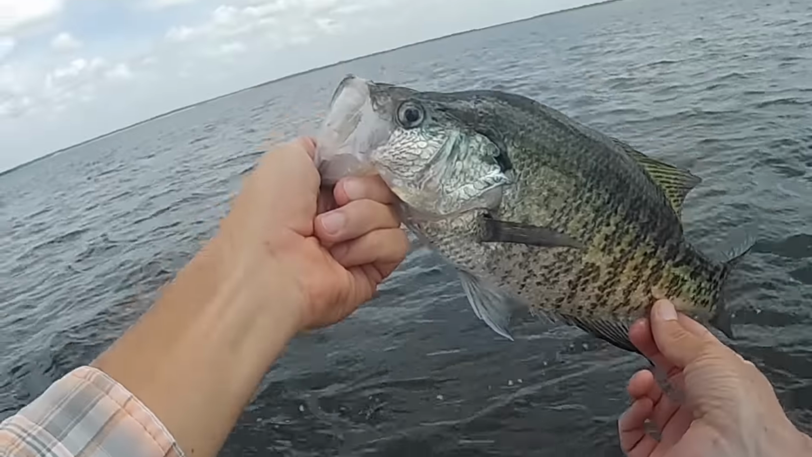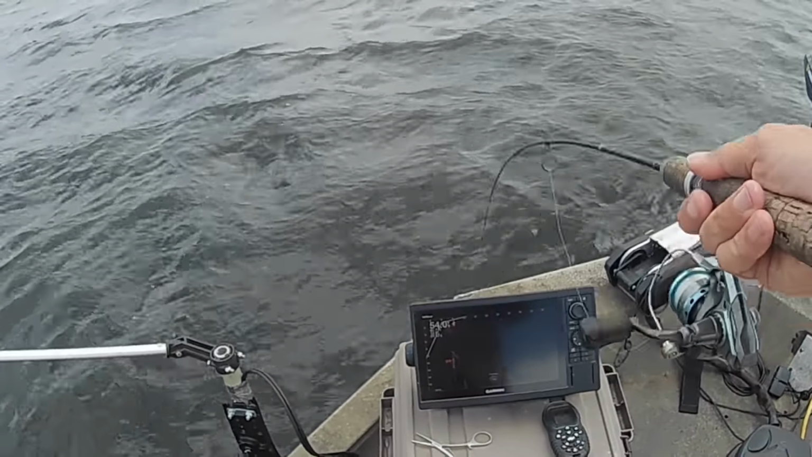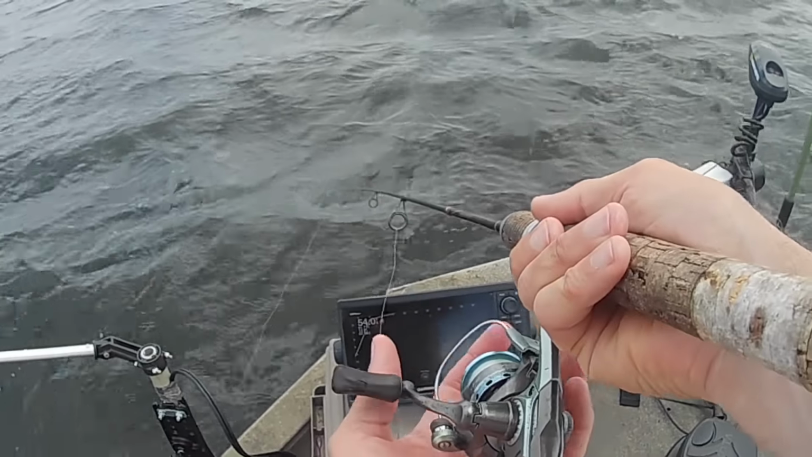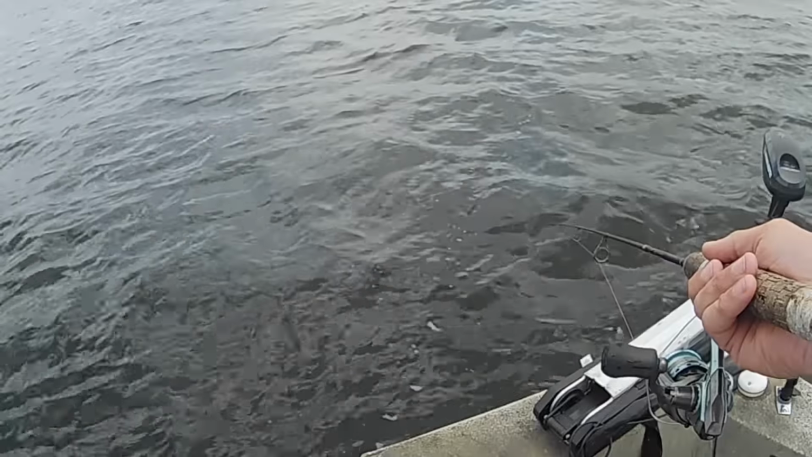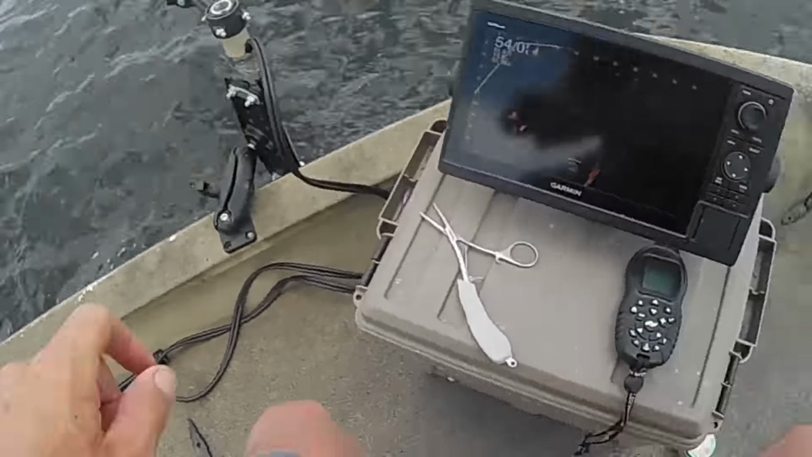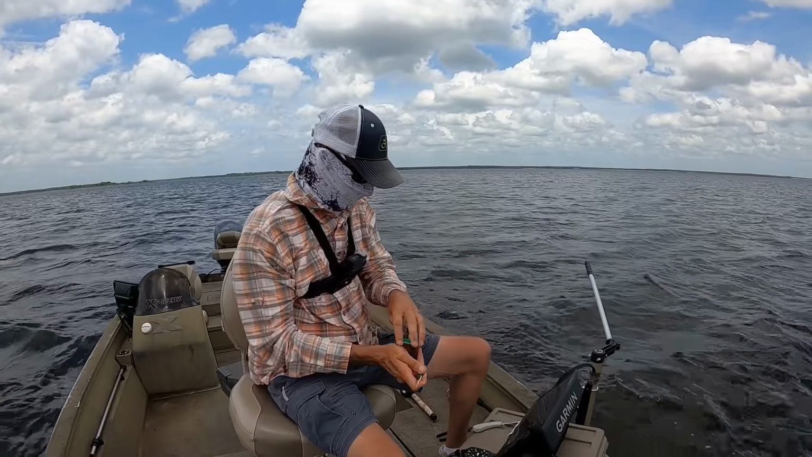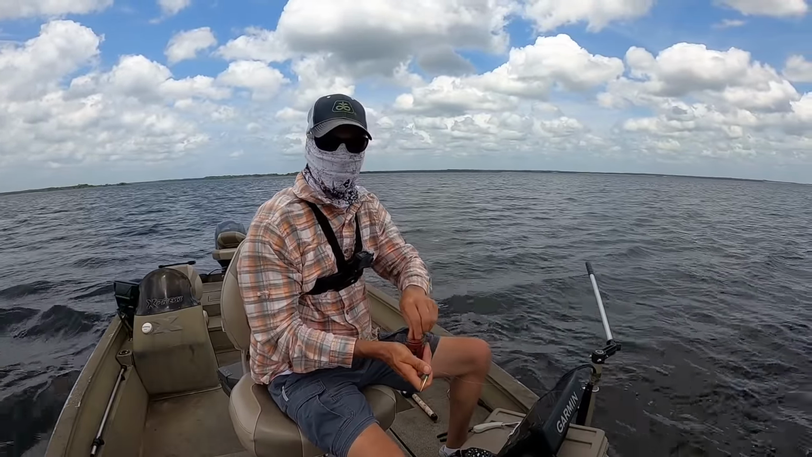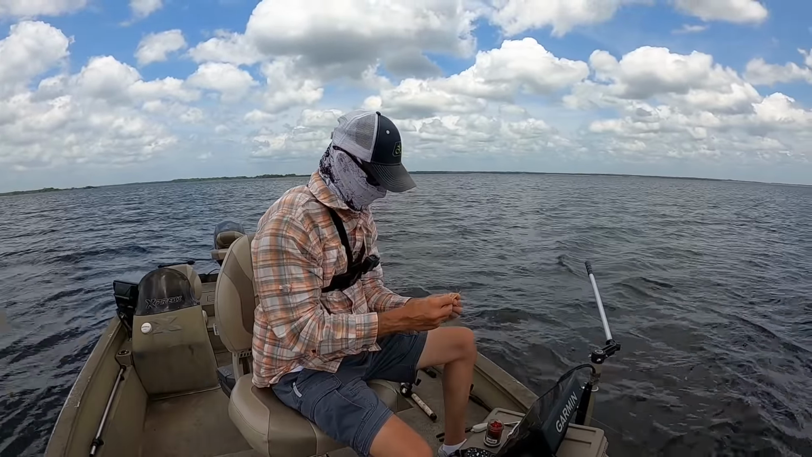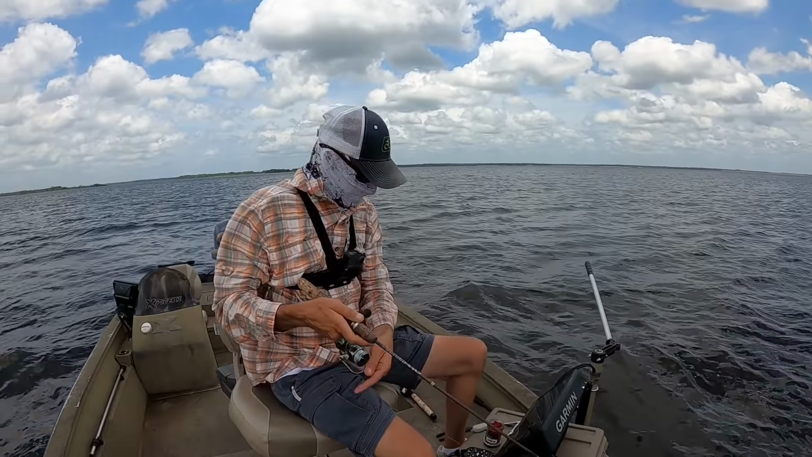Alright, well, let's get her back in there. See if we can't get another one. I'm going to drop down there without a thing on there and see what happens. Oh, he just barely bumped it. Barely pulled on it. I'm going to put one of these things on. Let me put one of these little fireballs on there. When they just barely bump it like that, you put one of these on, man.